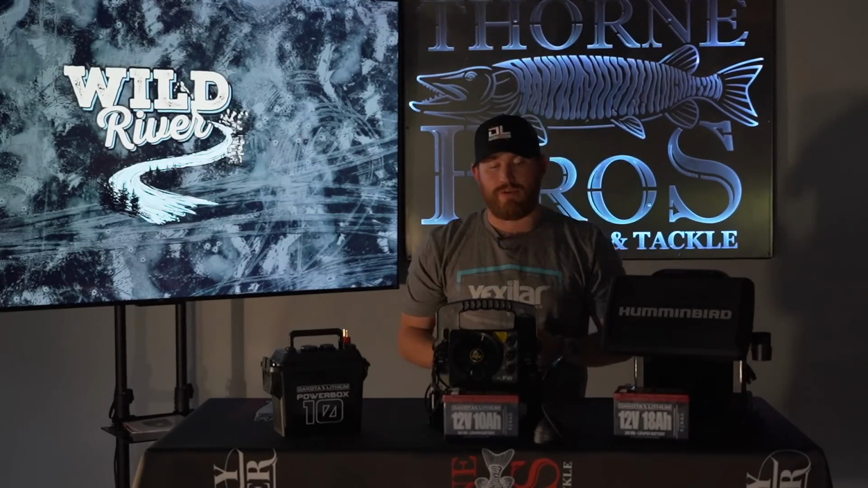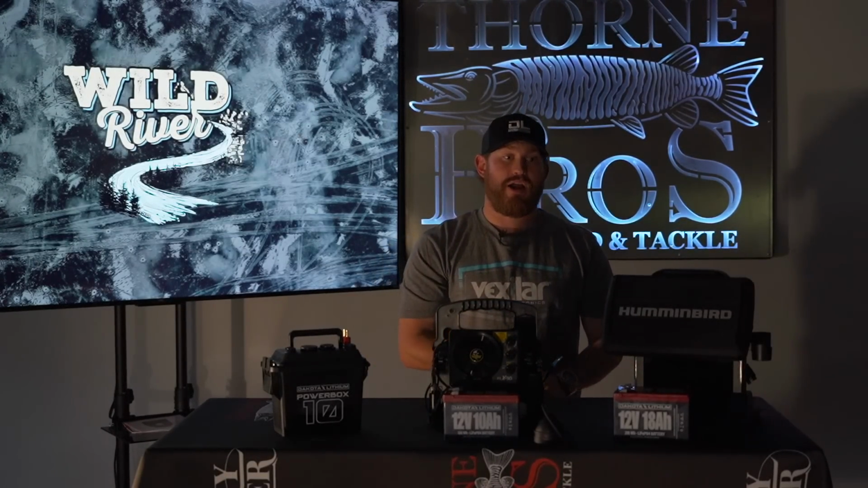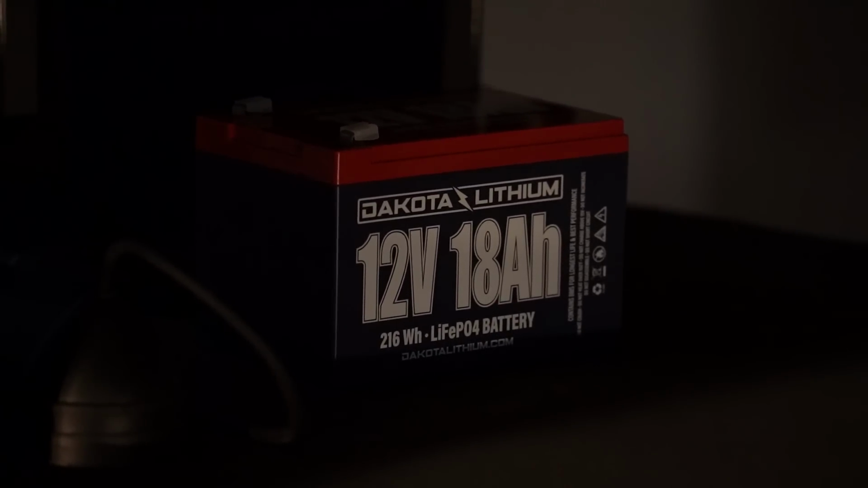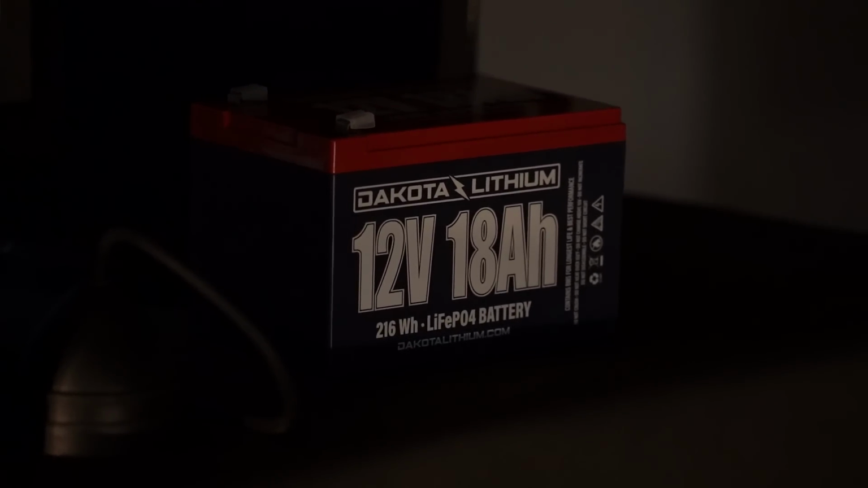With our live imaging units and our 360 imaging units, we are going to be utilizing the 18 amp hour battery. This 18 amp hour battery is going to give us about 7-8 hours of runtime on the unit. We'll be good to go all day long, and we're going to get very nice crisp sonar images with that clean lithium power that they have. They also have an amazing warranty on these batteries as well.